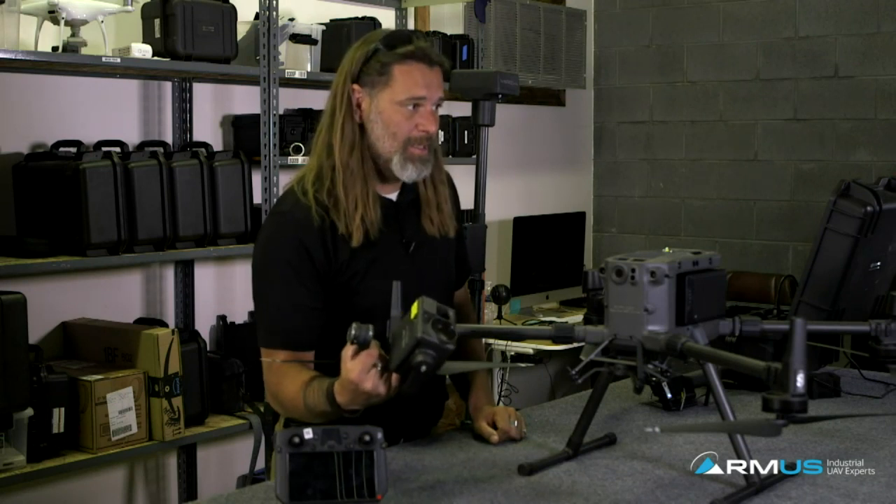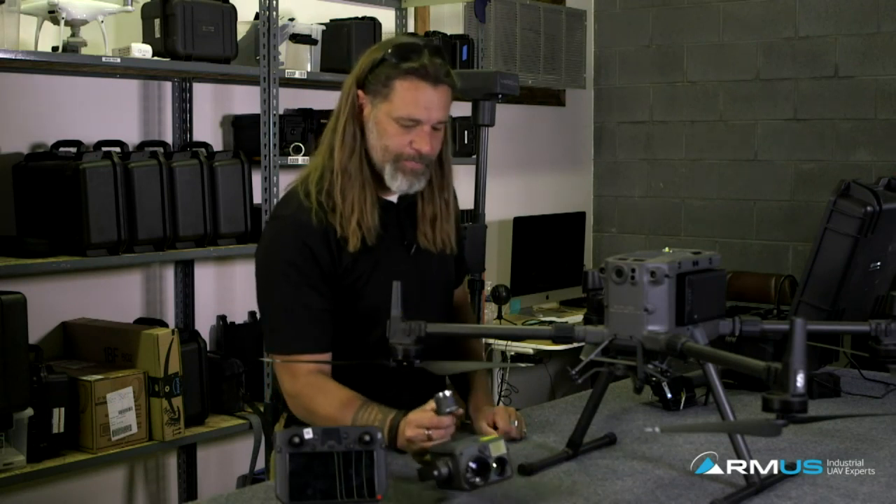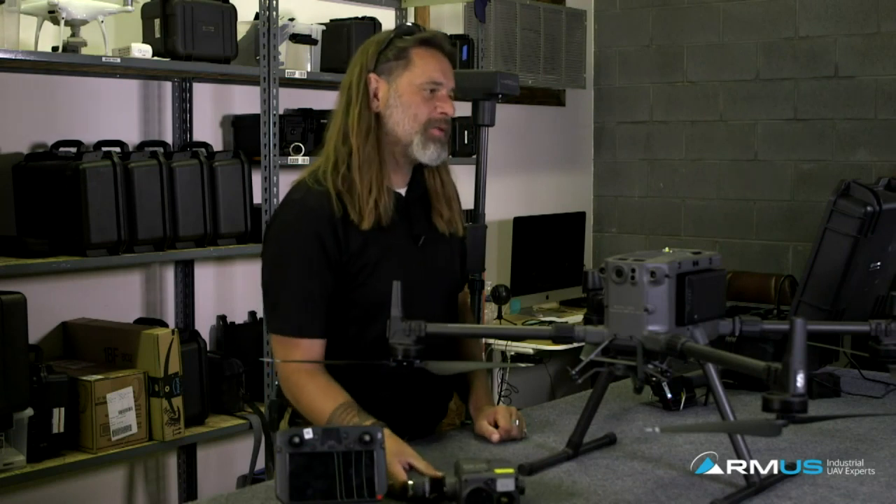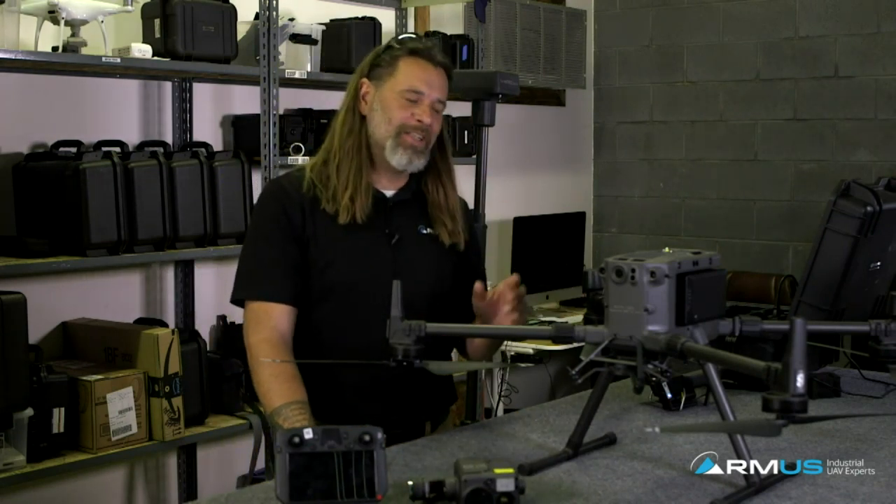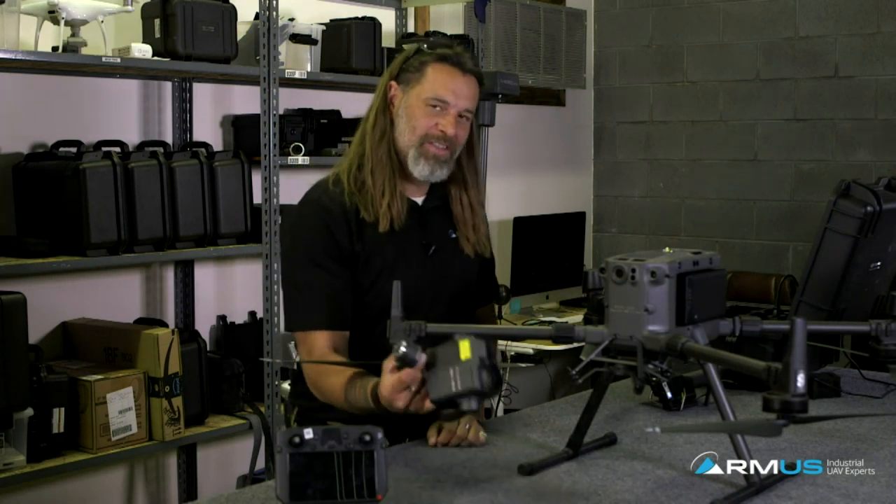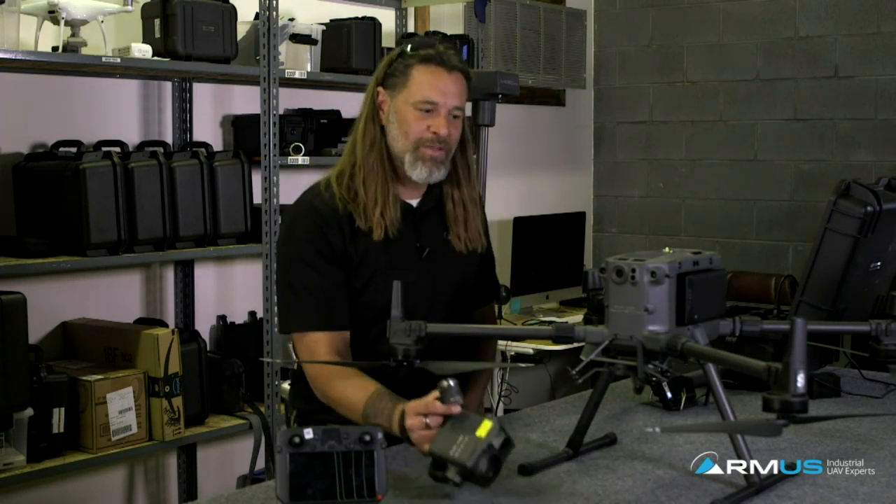You're not going to get the rangefinder if you put an XD2 on. No, you're not going to get that extra stuff. Nope. You'll have your obstacle avoidance and that kind of thing. But you brought up a good point there, Jace. With just this sensor, you have a lot to do.